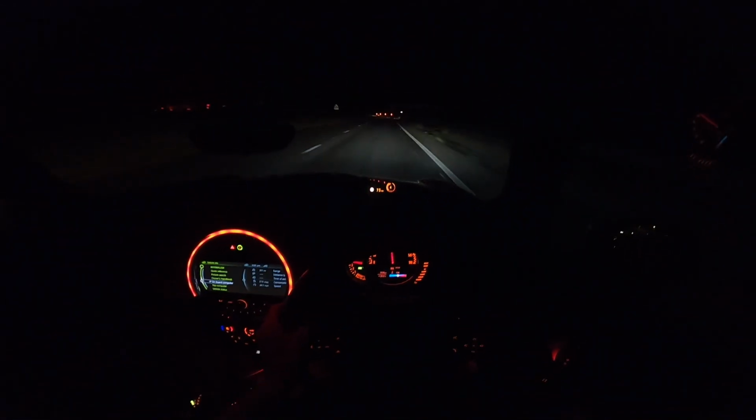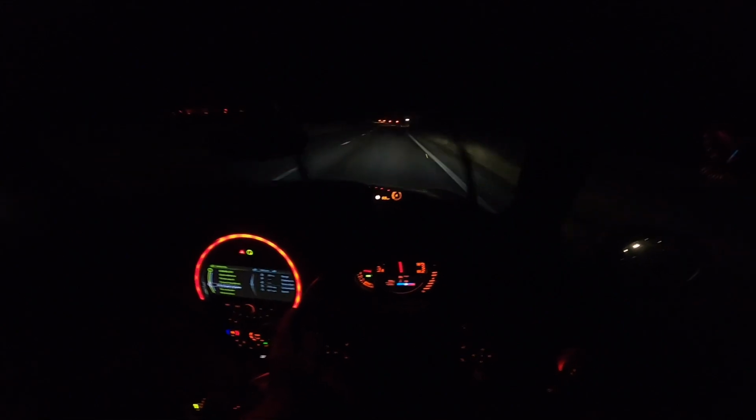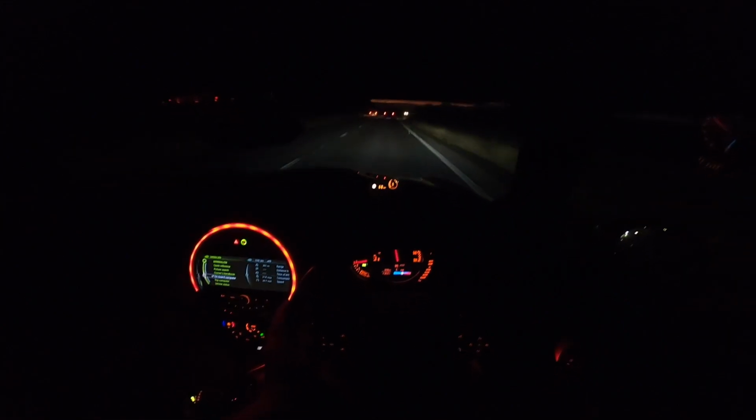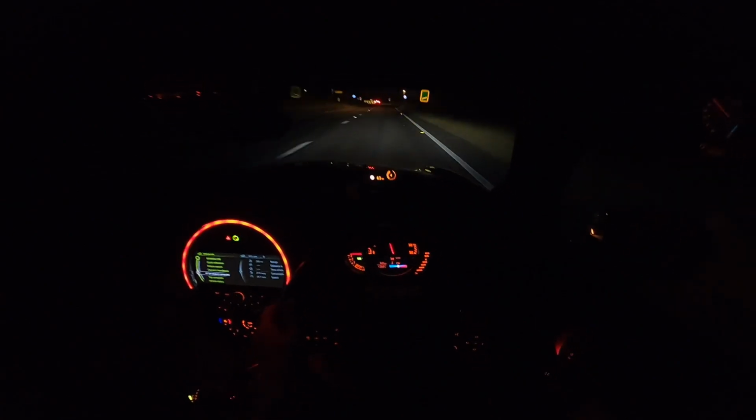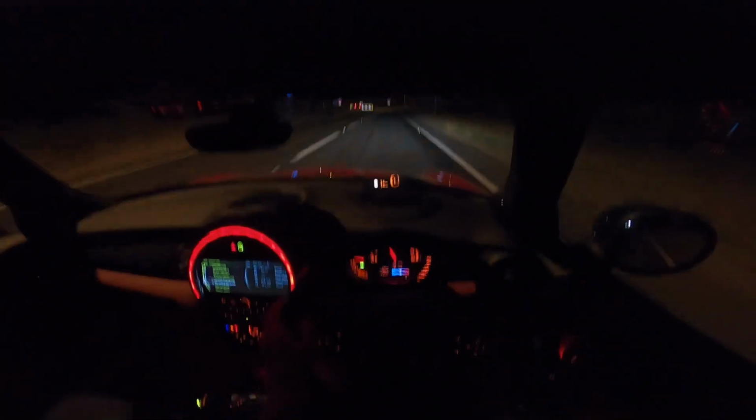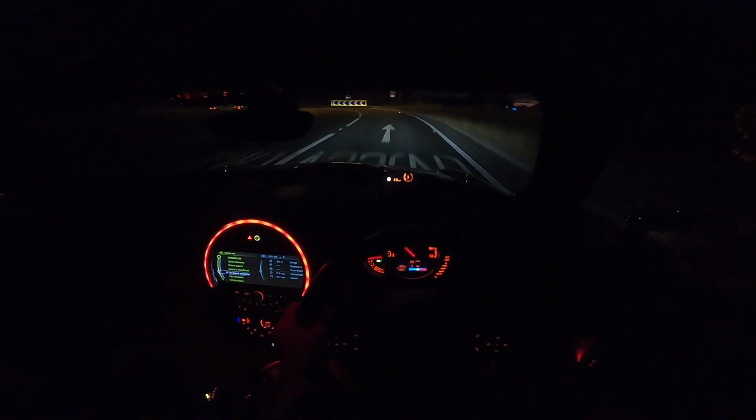And 70. This thing is nutty. 6th gear, boom. Gunshots out the back of the car.